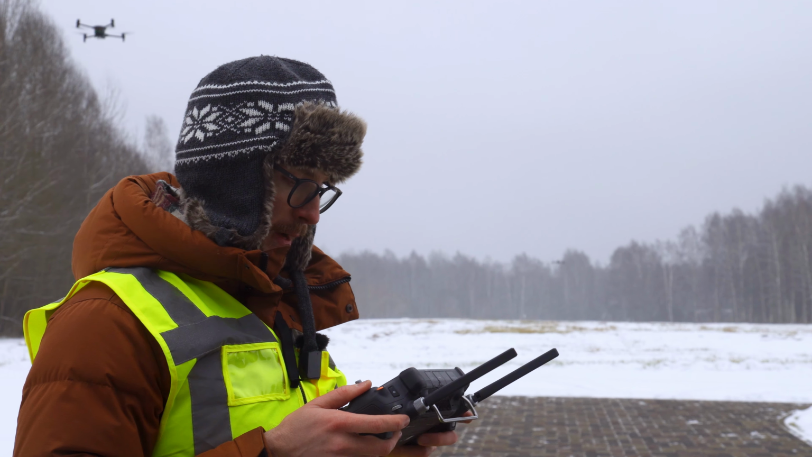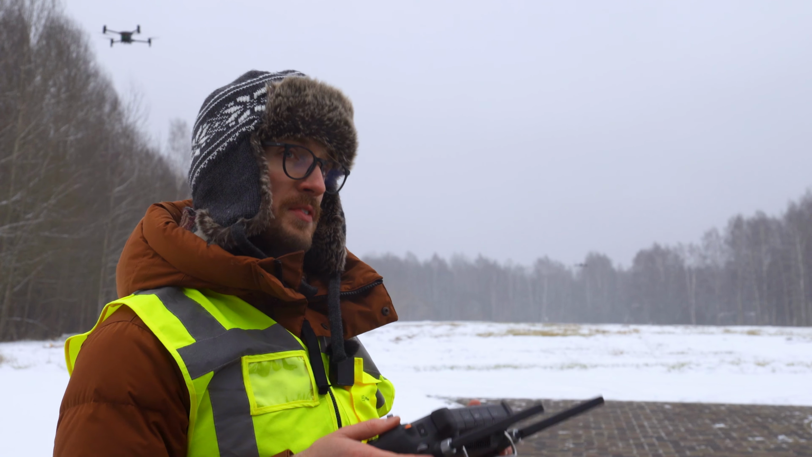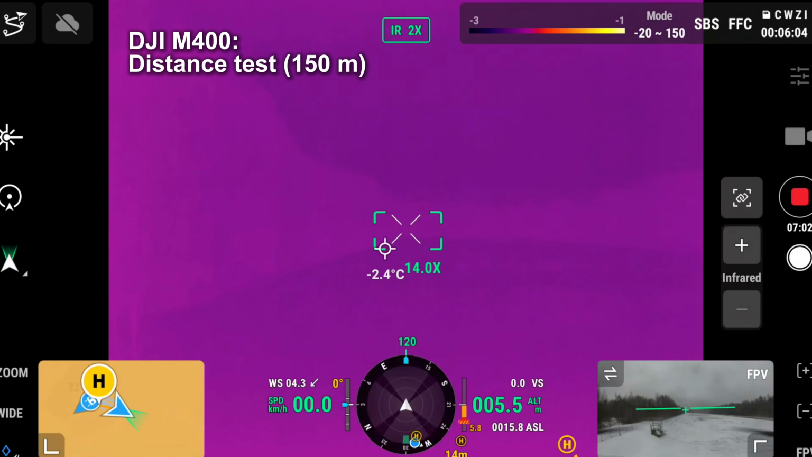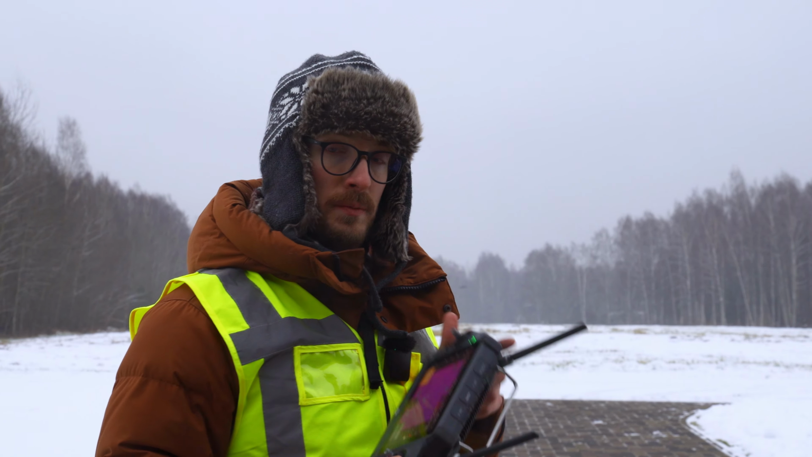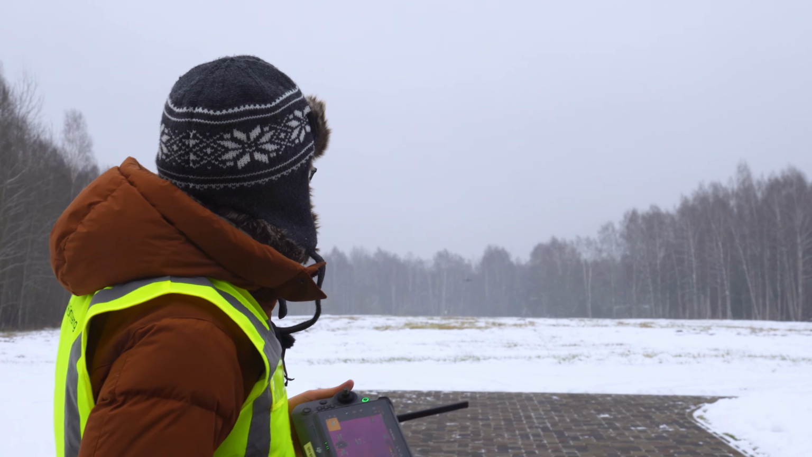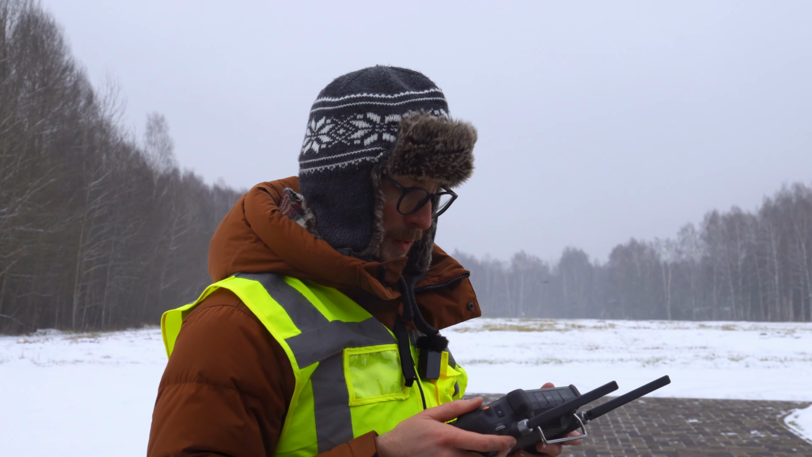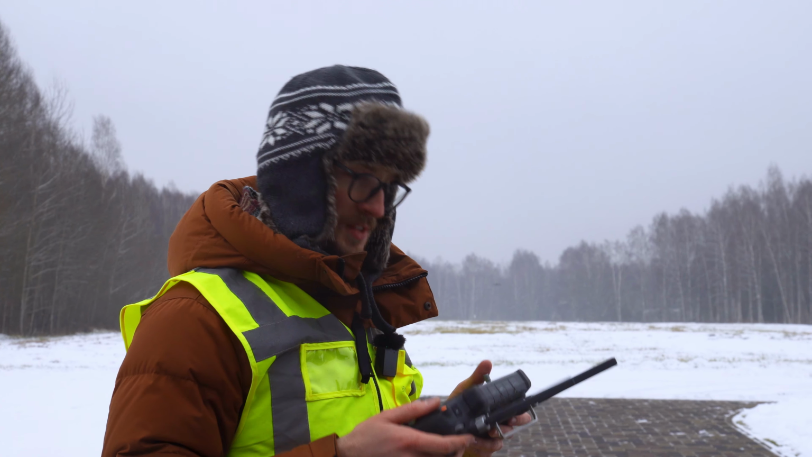And now I think we can try to take it to 150 meters and see will the drone be still visible to us then. And you know what, I would say that I can't really see the drone anymore. So the M400 actually disappears sooner than the DIY type drone. Despite the fact it's a bigger drone, despite the fact that the motors are larger and it should consume more energy, more likely because of this enclosure, because of the weather sealing, we don't really see the drone. So actually at this point it has already disappeared.